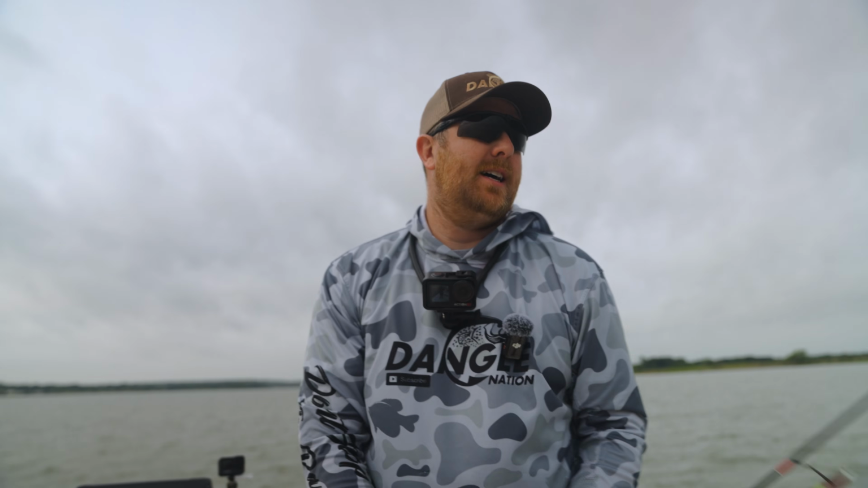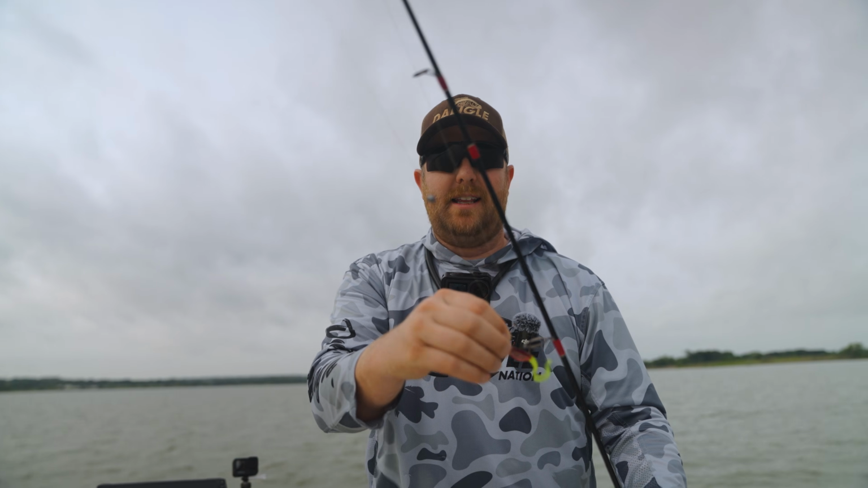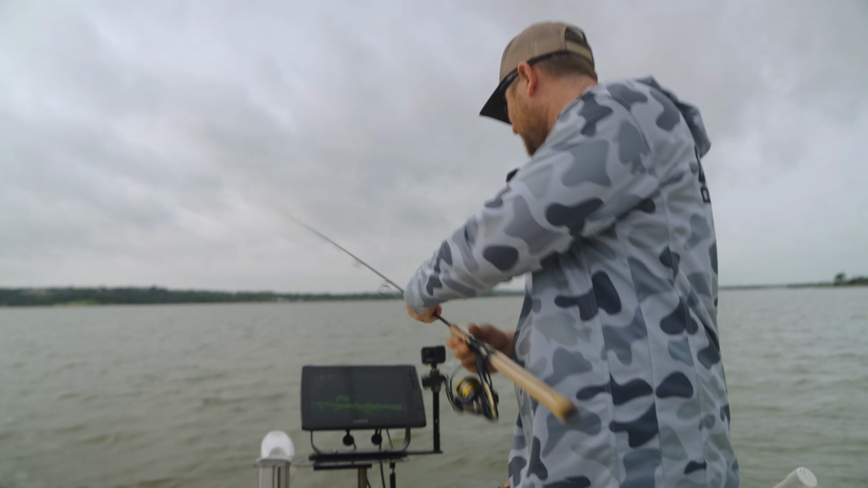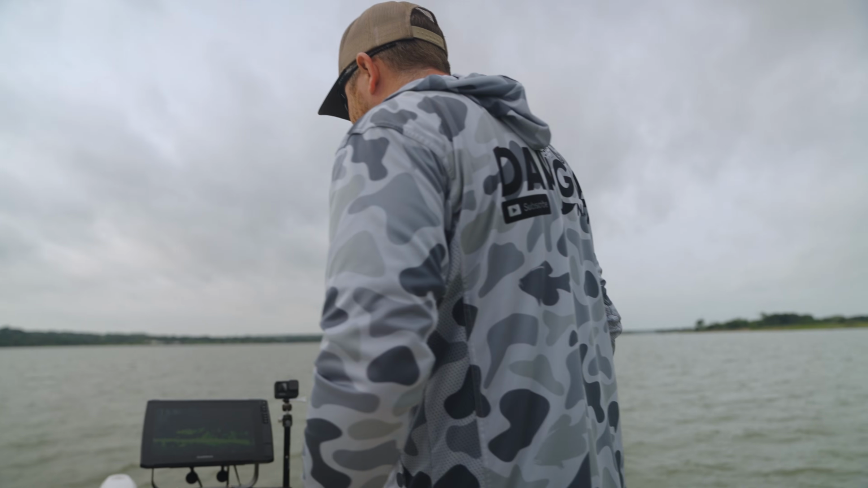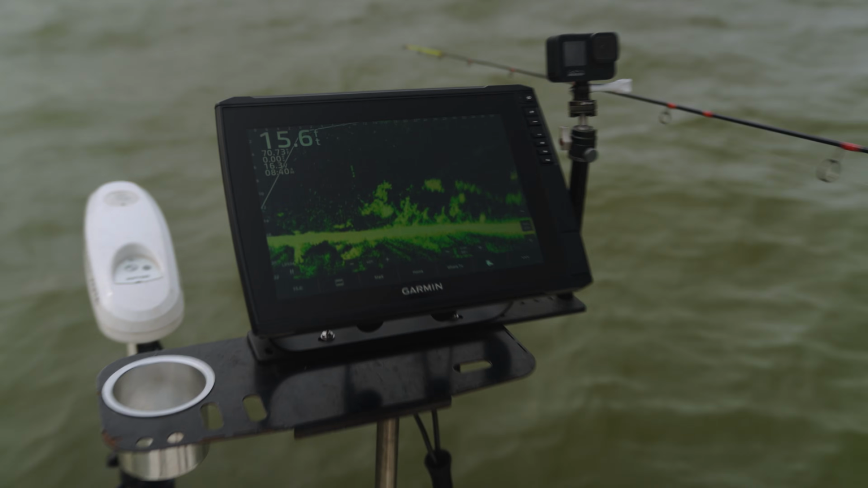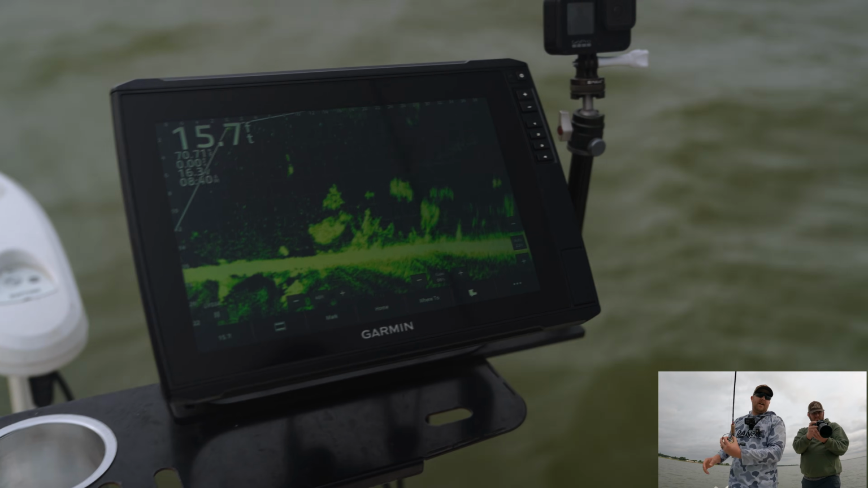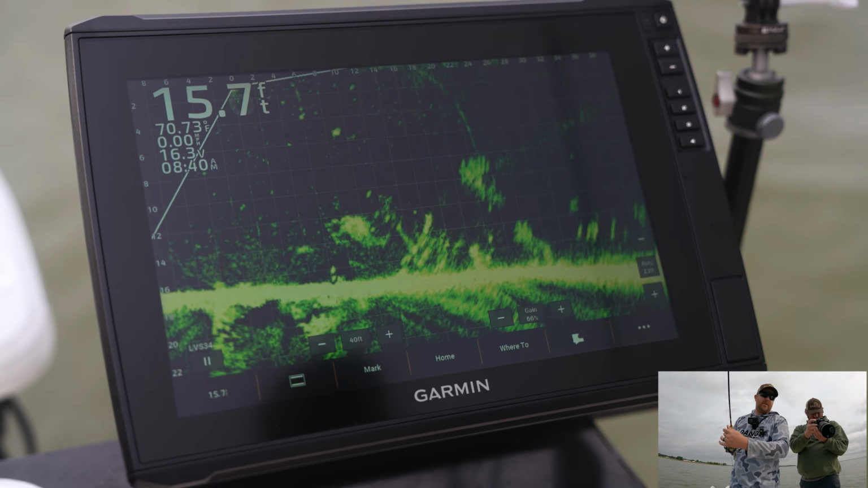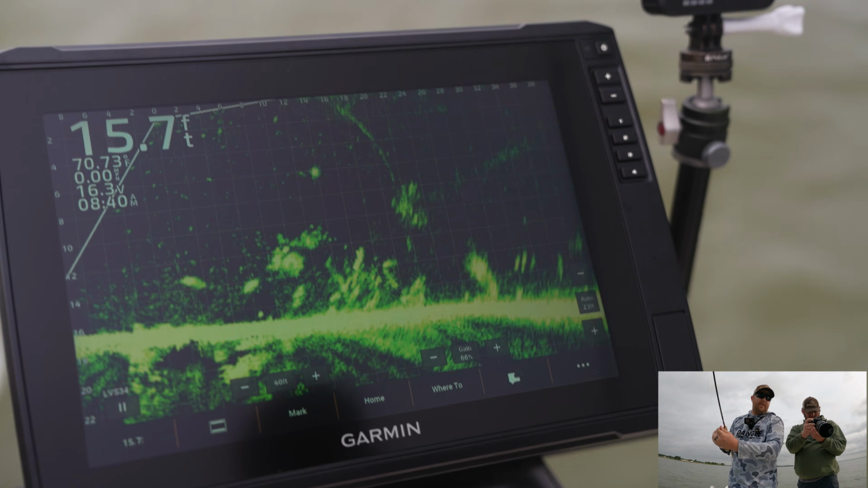That said, I added my weight to my 1/8 ounce jig made by Cade. Thank you, sir. What we're gonna do is drop this down in there and see if any of these fish down here wanna react. Again, we have a pile right here, 16 foot. I'm just gonna cast out to it. I don't know if there's anything on it, but you can see my jig is falling right there at 22 foot. I'm gonna go through that ball of shad. I'm gonna drop down.